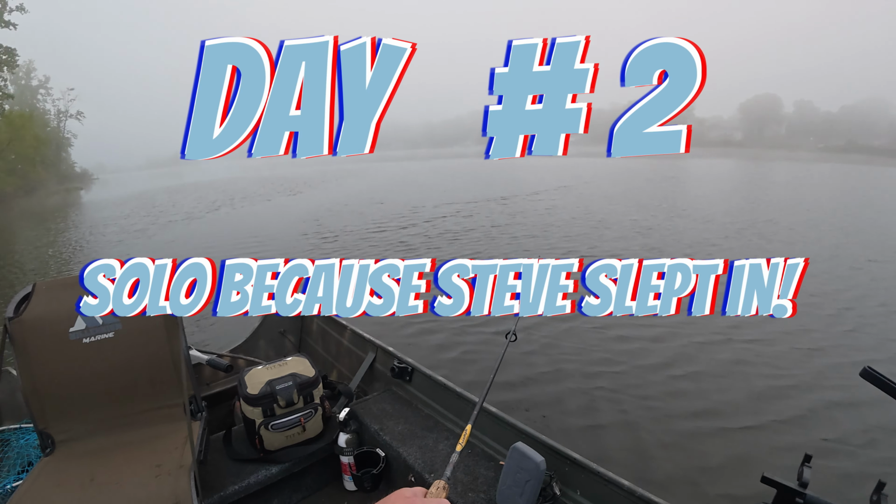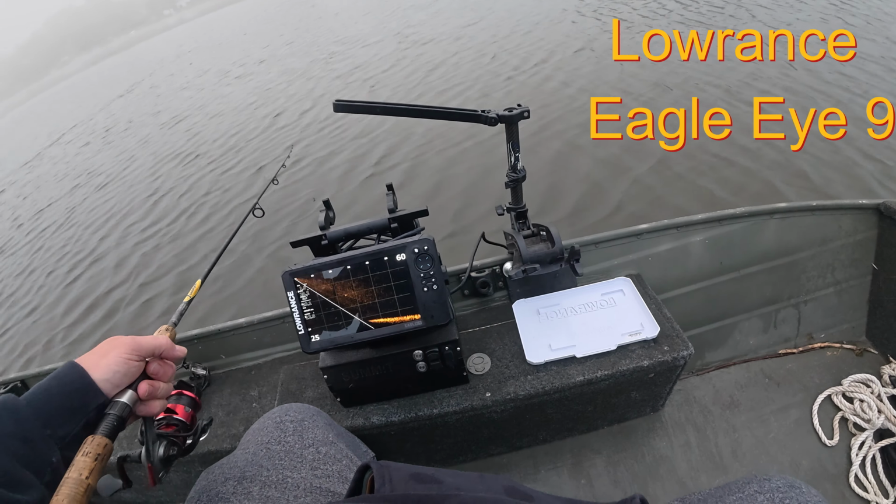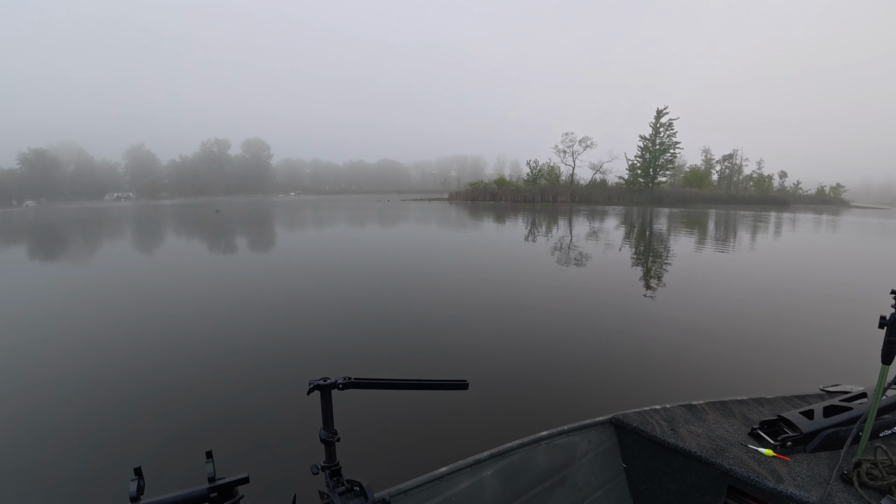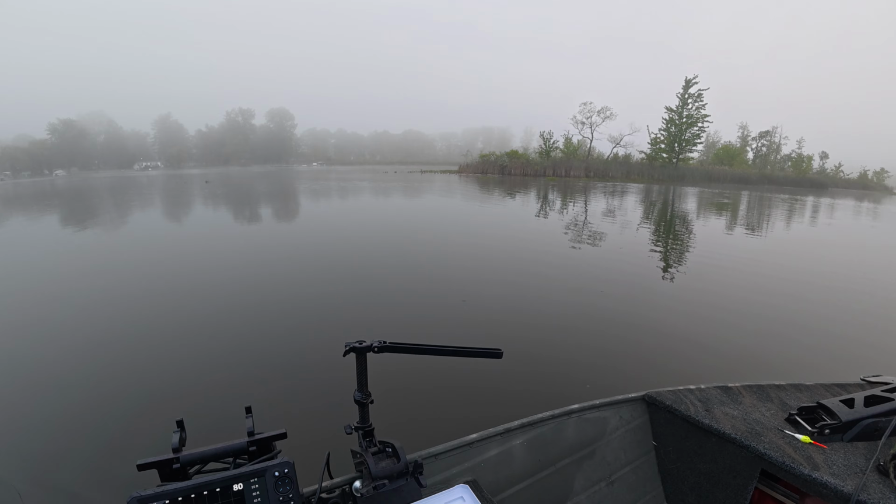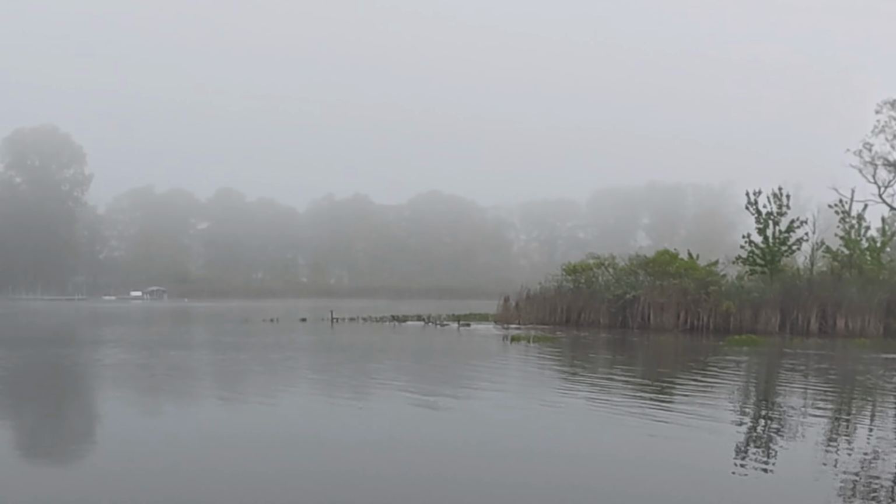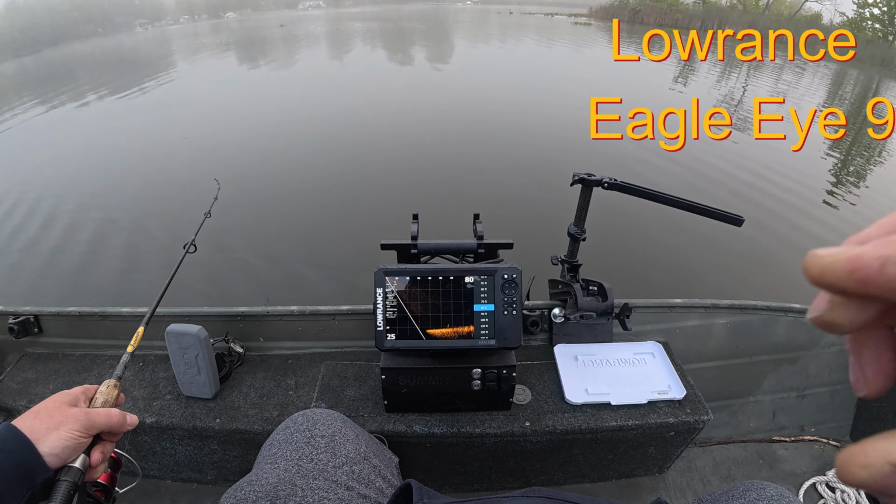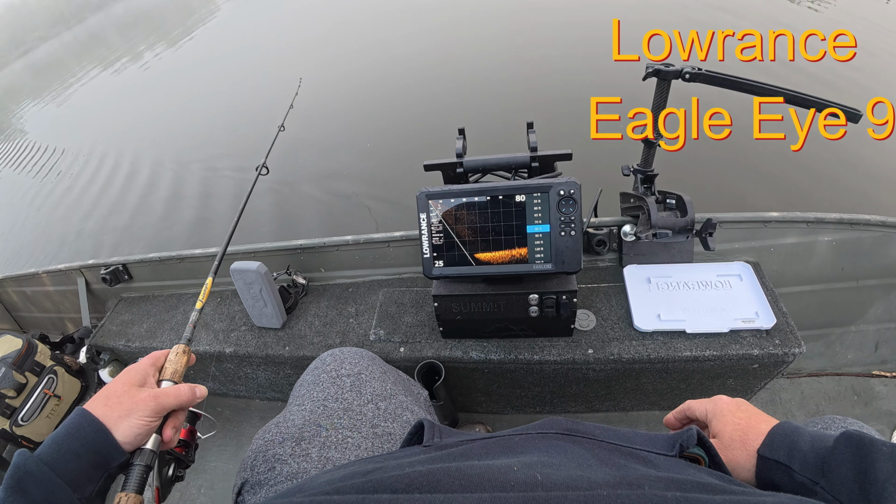Super foggy morning. Day 2. We're going to start out trolling for walleyes. Well, we got ourselves 2 families of geese raising their goslings together. Really nice. Now here we have the eagle eye. Fitting for the fishing eagle, isn't it?